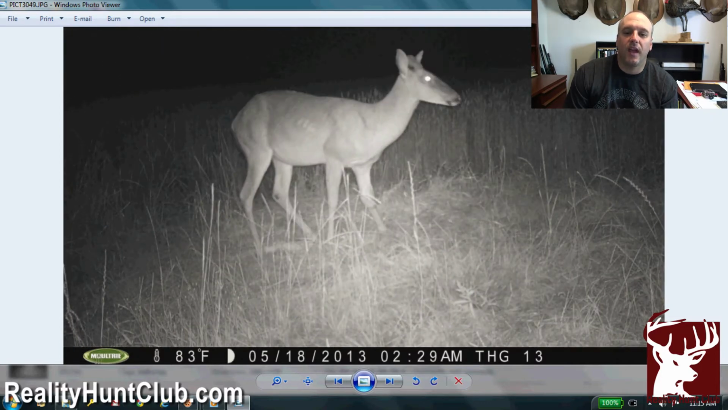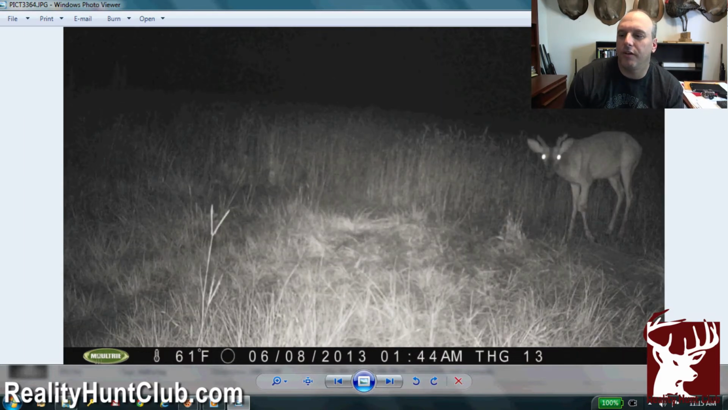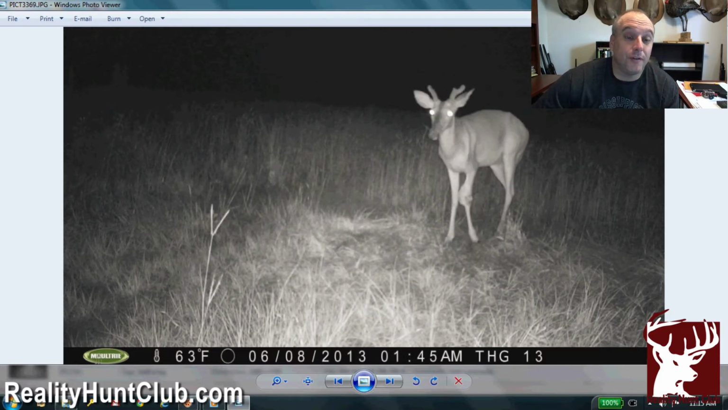His weight seems okay. You can see some ribs in here, but I saw some other does, and they seem to be about the same. So I think it's them switching from their winter pattern, their winter coat, to their summer coat. But anyway, he looks healthy.